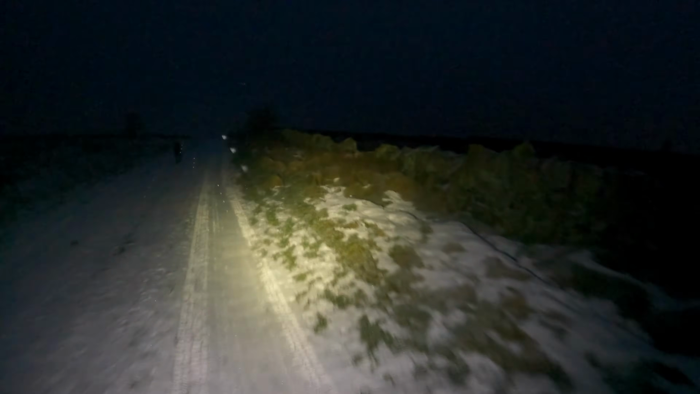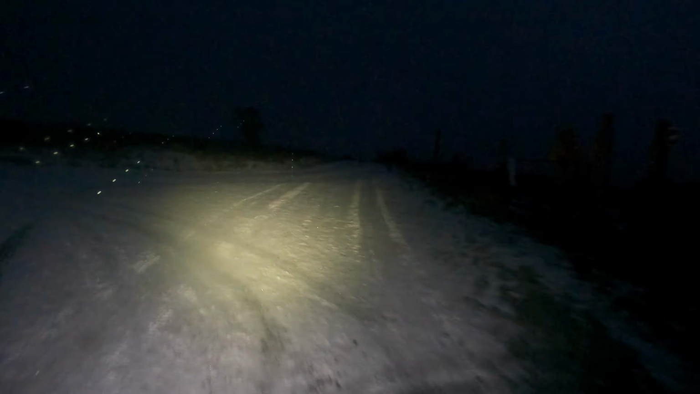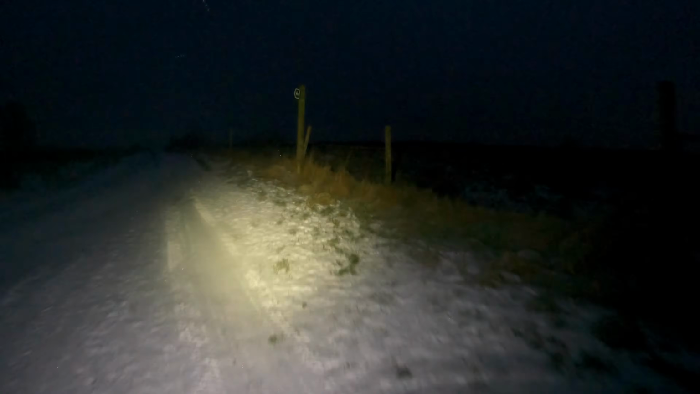So I've come across this thing here, and it's a little dog. I wondered what the hell it was. You alright? I saw this black shadow, I was like, what's that?